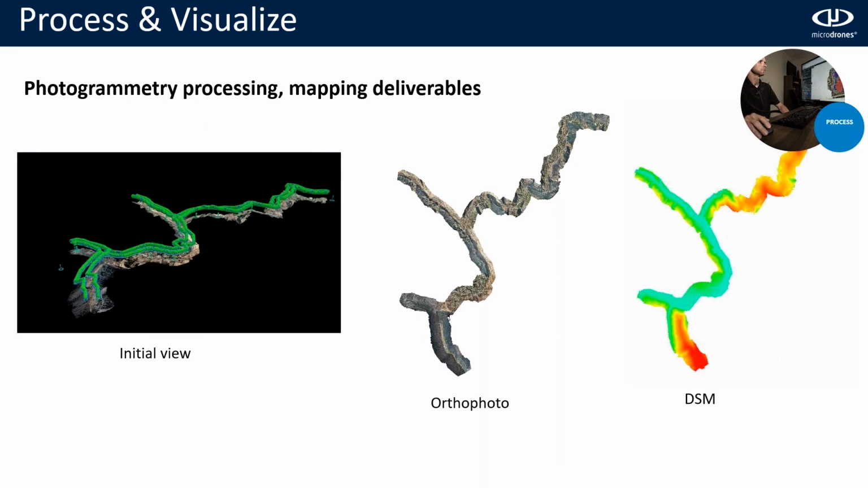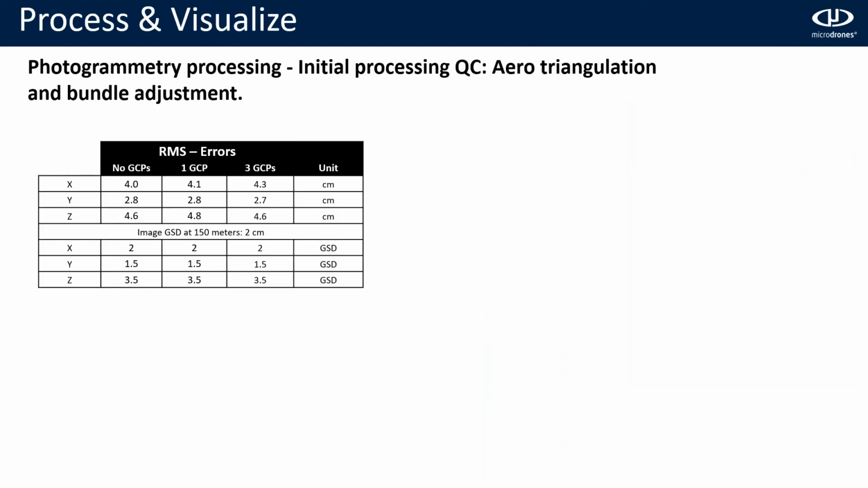Then we will jump to the next step, that will be the photogrammetry processing and the generation of the mapping deliverables. Here in the left, we can see an initial view of all the photos and the path of the corridor in the photogrammetry software. And here are the two deliverables that we are going to create. The first one will be an orthophoto, and the next one, DSM.